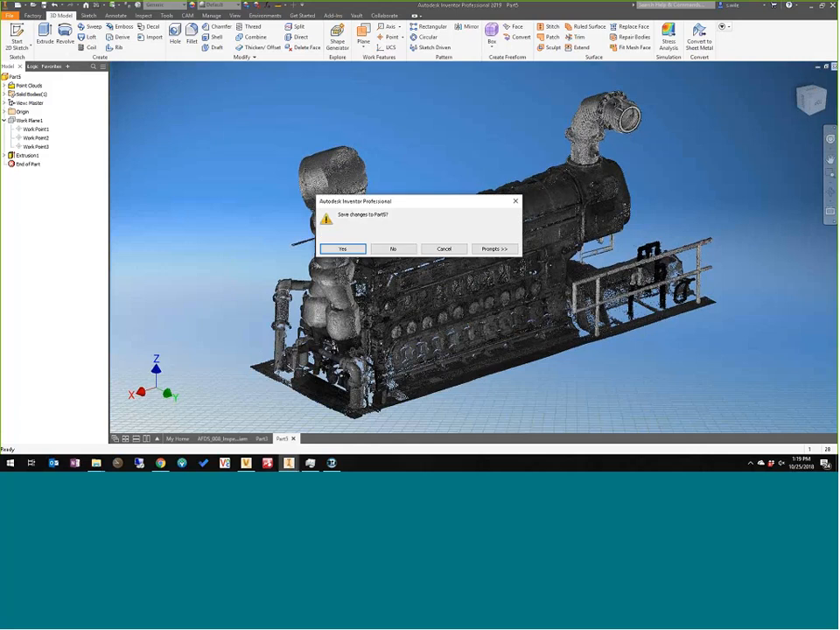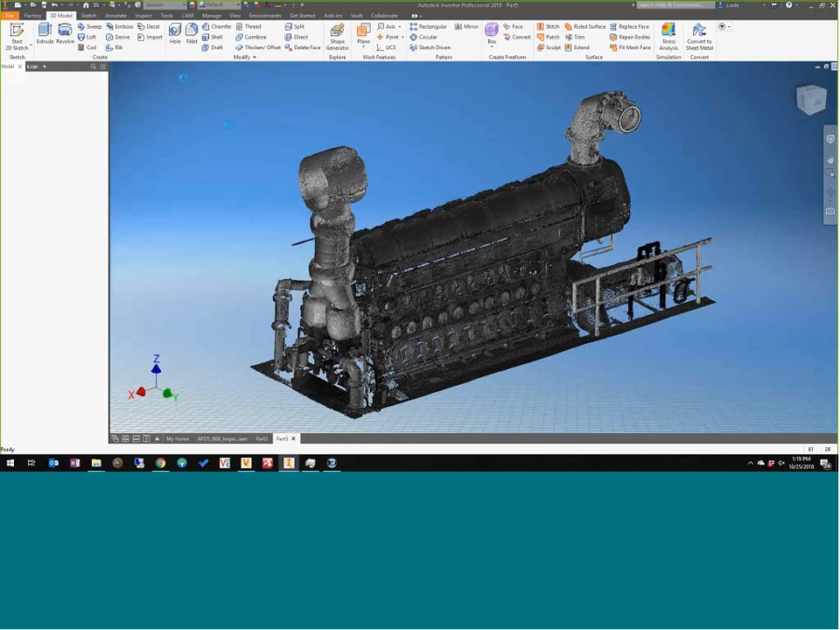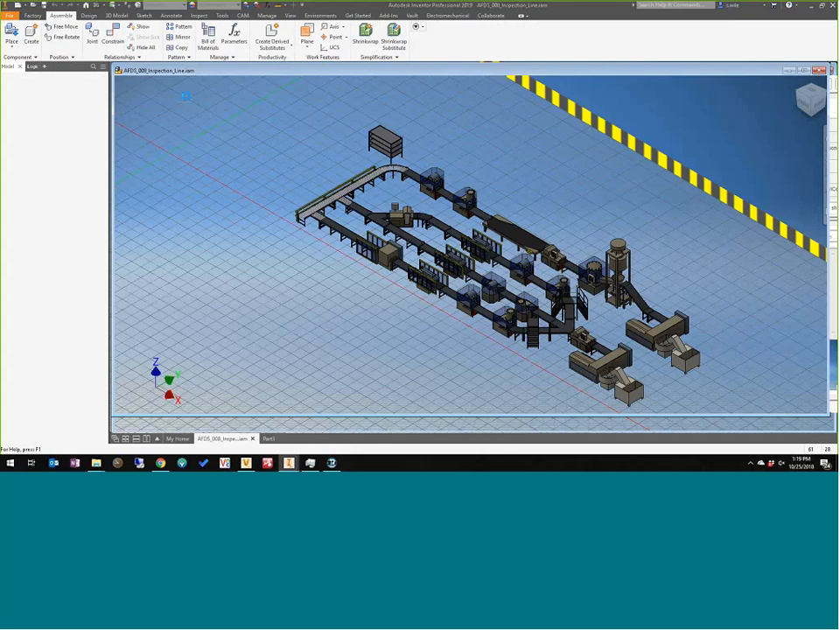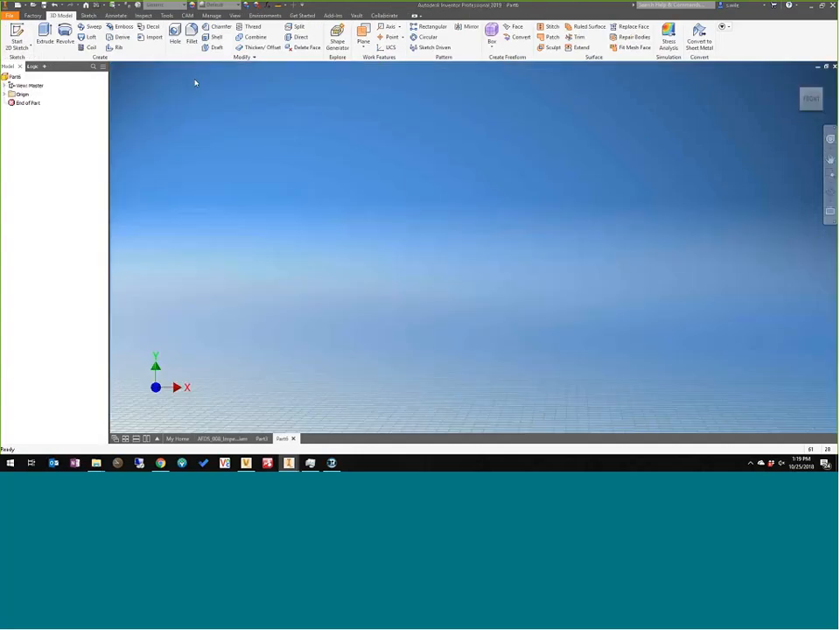To show something larger, I'll bring in, let's start a new part again, and I'll bring in an entire shop.